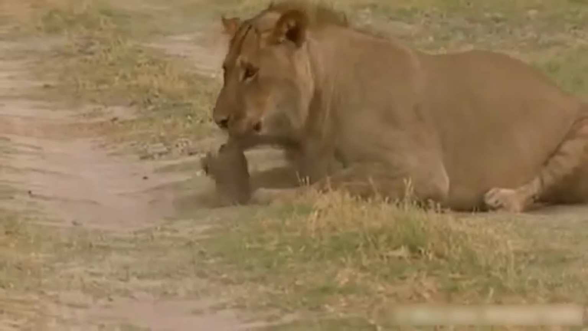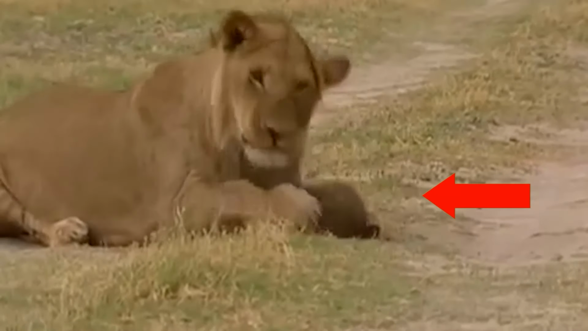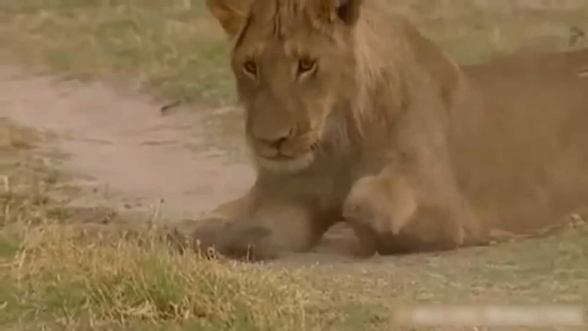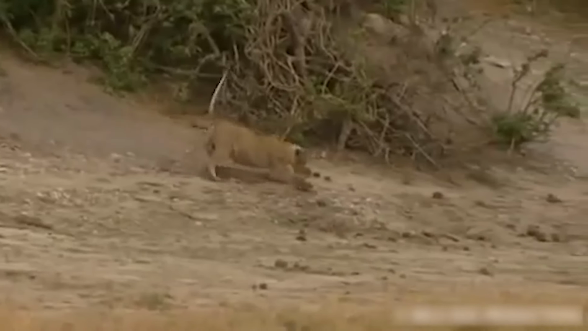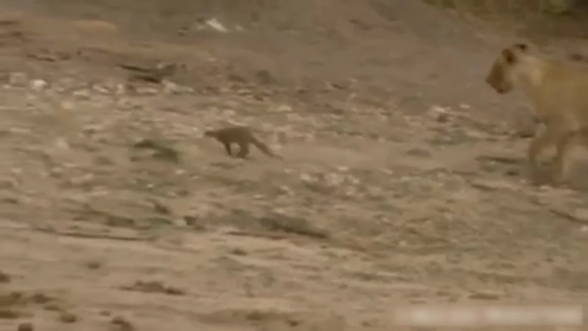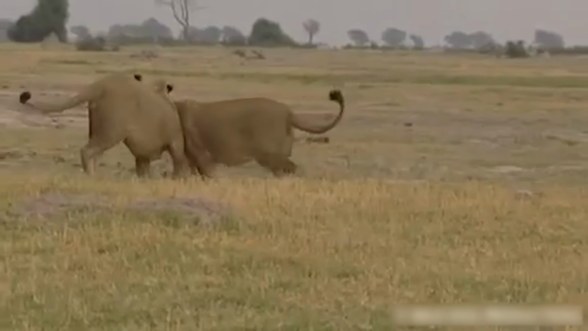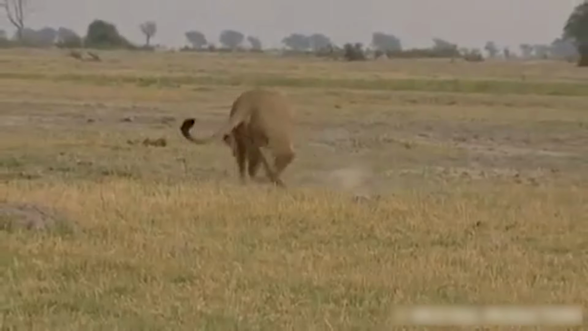A brave mongoose. Prepare to be amazed by this wild encounter. So a lion comes across a mongoose and decides to have some fun with it. The poor mongoose gets caught, but it refuses to give up. It keeps trying to escape, even though the lion is determined to keep it as a plaything. This back and forth goes on for minutes, and just when it seems like the mongoose is done for, the lion gets distracted by another lion. That's the mongoose's chance to make a break for it.